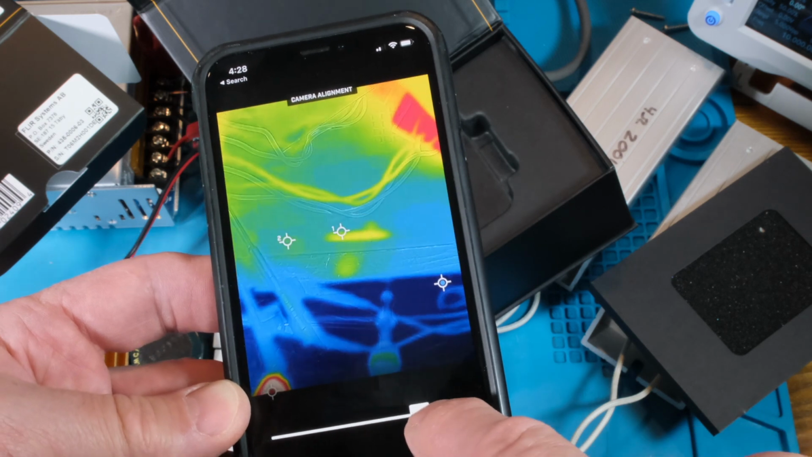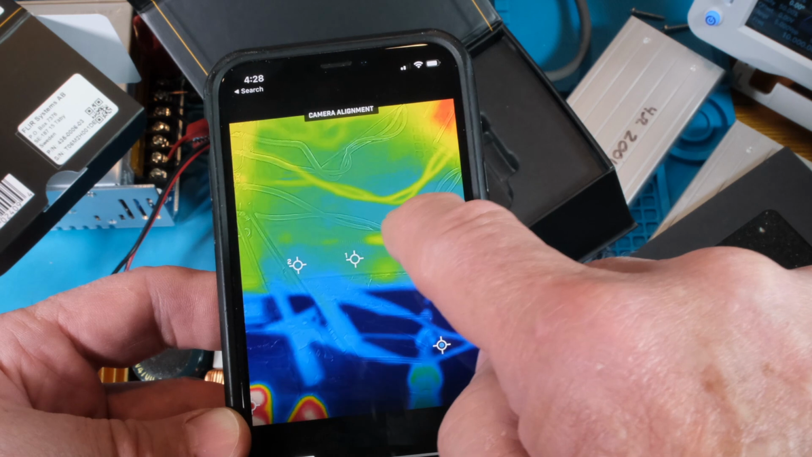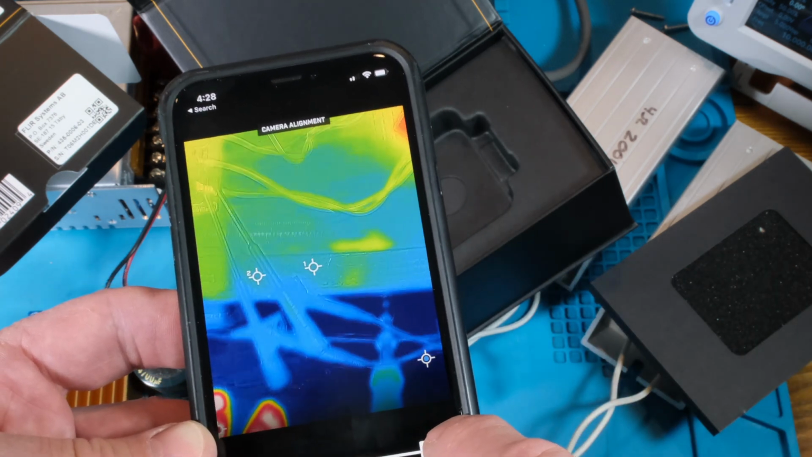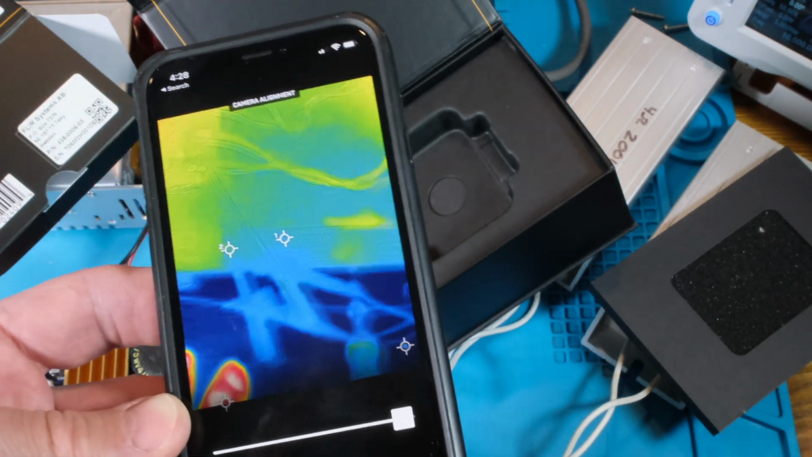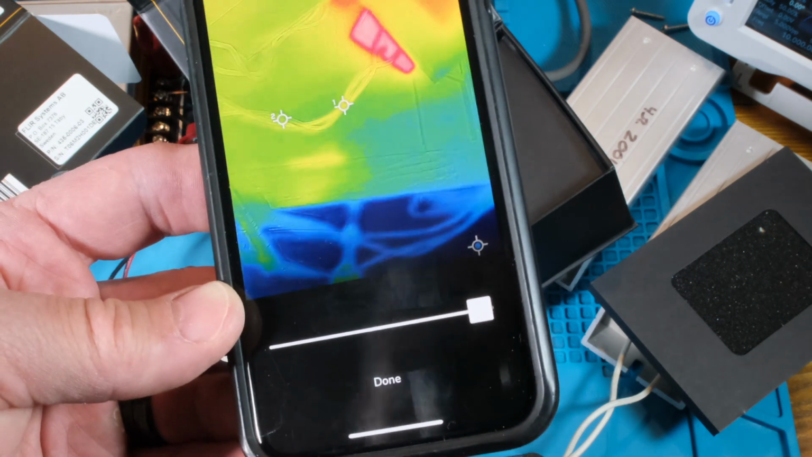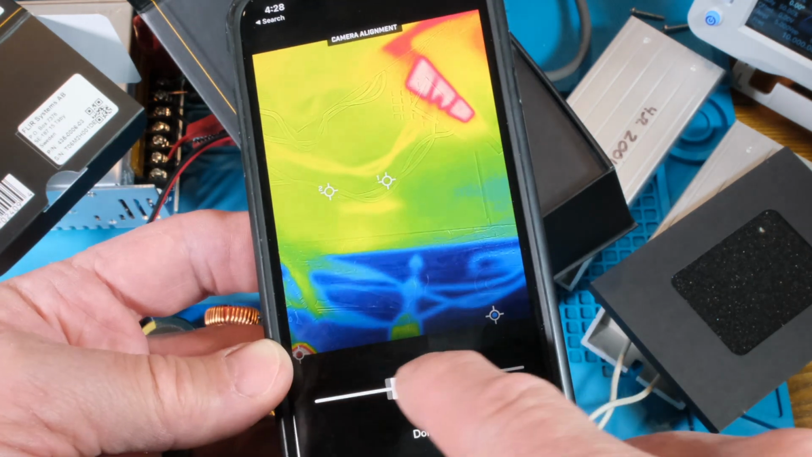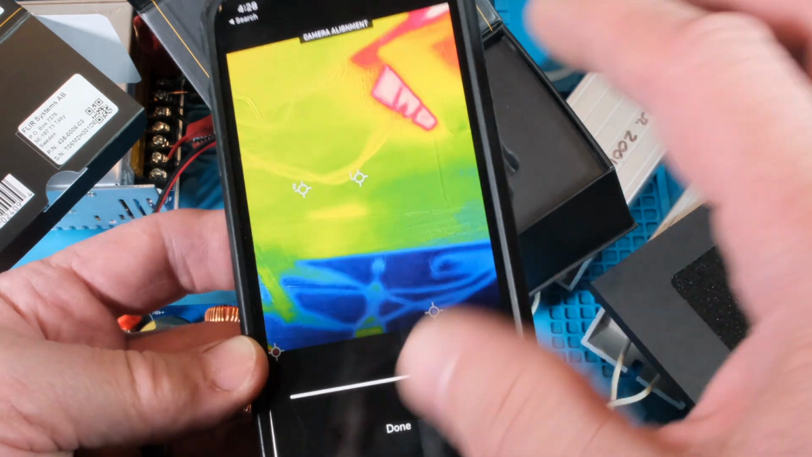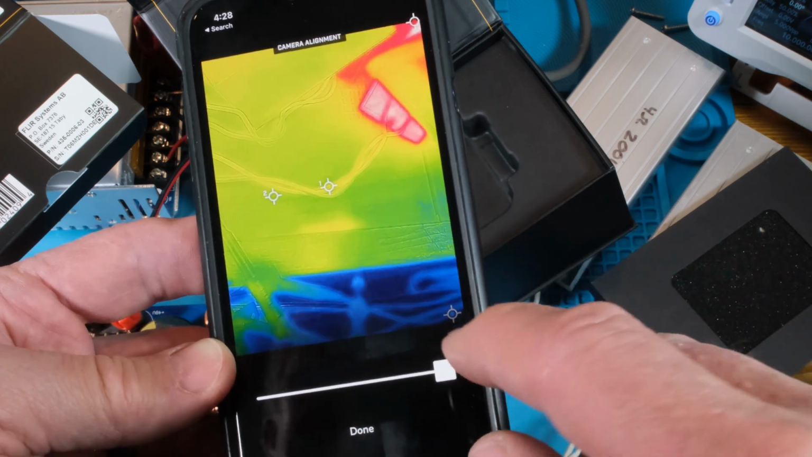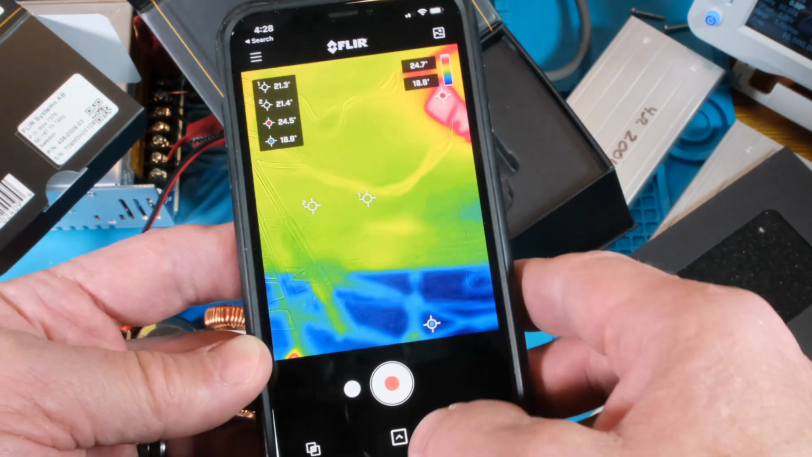That is aligning. If you can see the image here and the thermal image there, that kind of lines them up. So right there is about the max, and it's not quite a foot away, but it's pretty close. So yeah, that's how you line up your thermal image and your camera image. Okay, so I like how easy that is. It's just right there, hit it, and there you go.